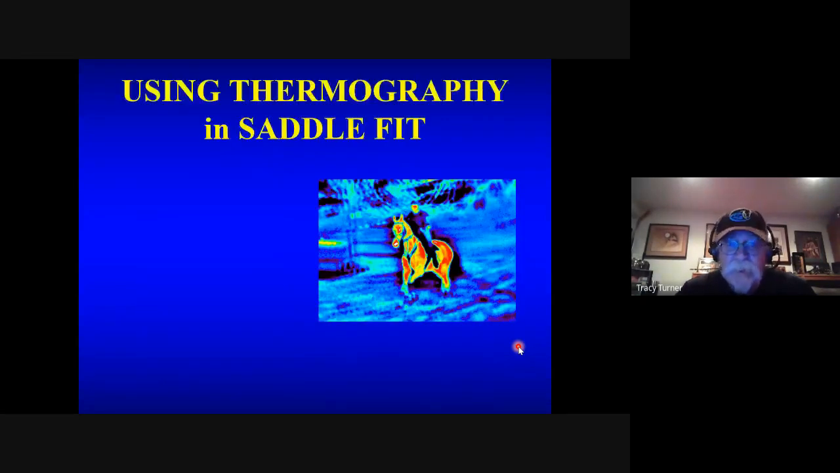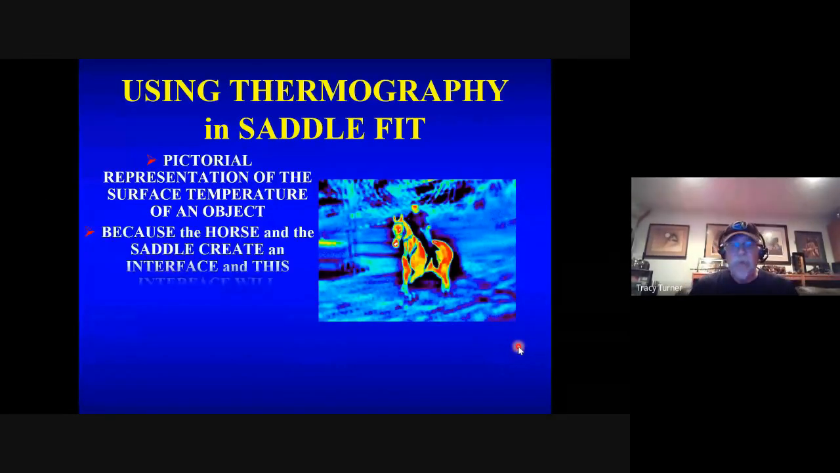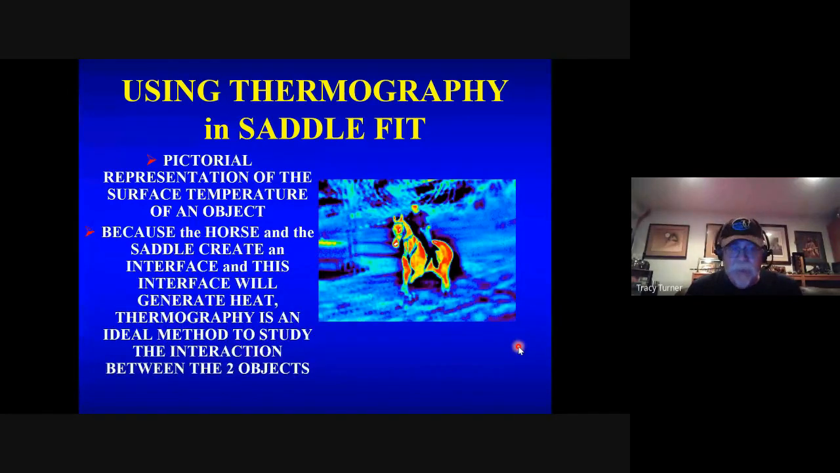So as we use it to look at saddle fit, again, it's going to give you a nice picture representation of the surface temperature. And the thing it does is it really creates an interface between the saddle and the horse, and the friction or heat that's generated between the two. And the saddle itself is where you can see the best heat.